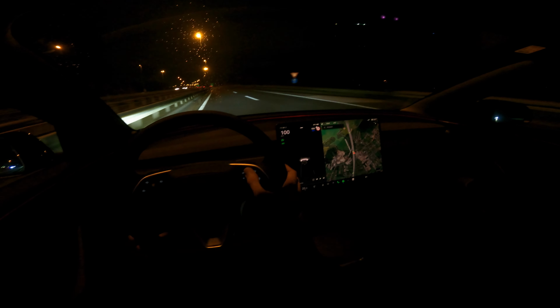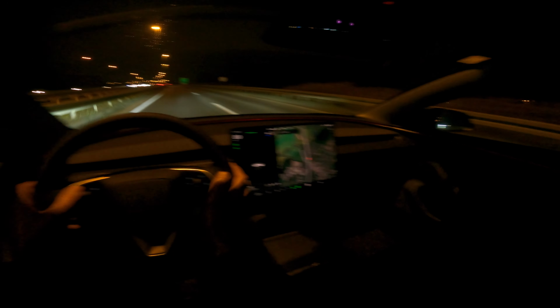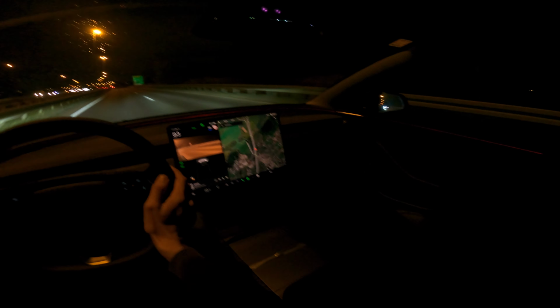Yeah, so I've said everything in my previous review, but you're not going to regret it. The new Model 3 is way better. The standard range, or the rear wheel drive, is so good. I would say it's so good.